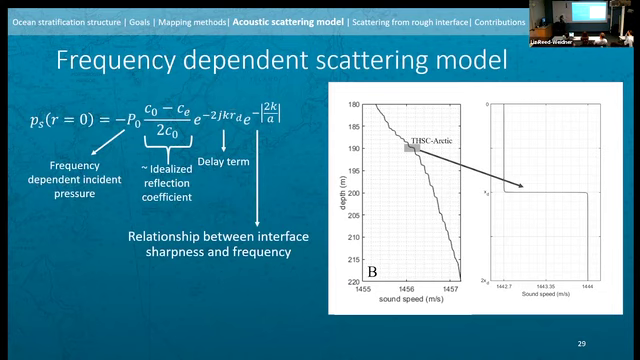You have a frequency dependent incident pressure. You have this sound speed term, which looks like our plane wave reflection coefficient, except without the density in it. So the density gradient is being ignored here, but otherwise it is our idealized reflection coefficient, or a good approximation of it. And then two exponential terms, both decaying. One is a delay term that just places the scattering from the interface where the interface position is.